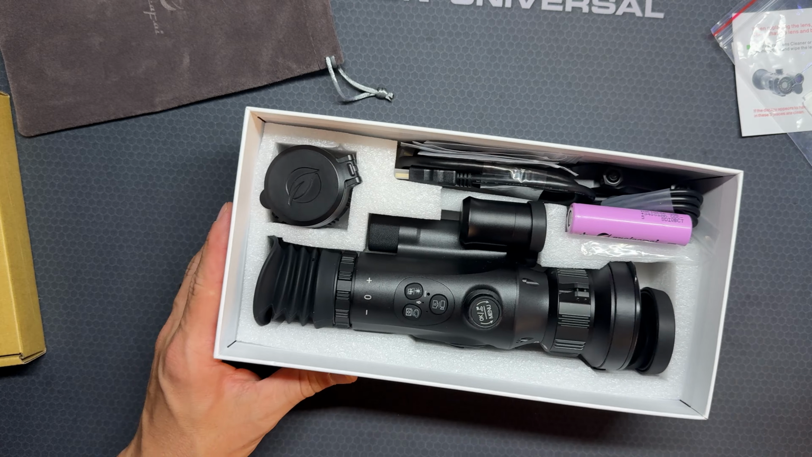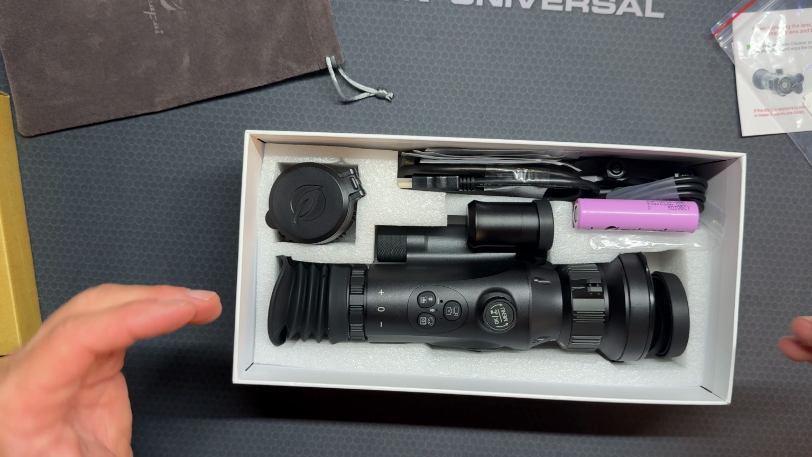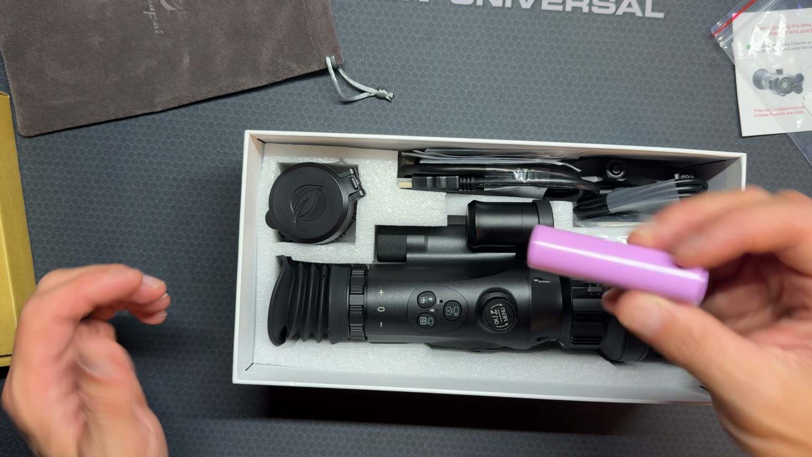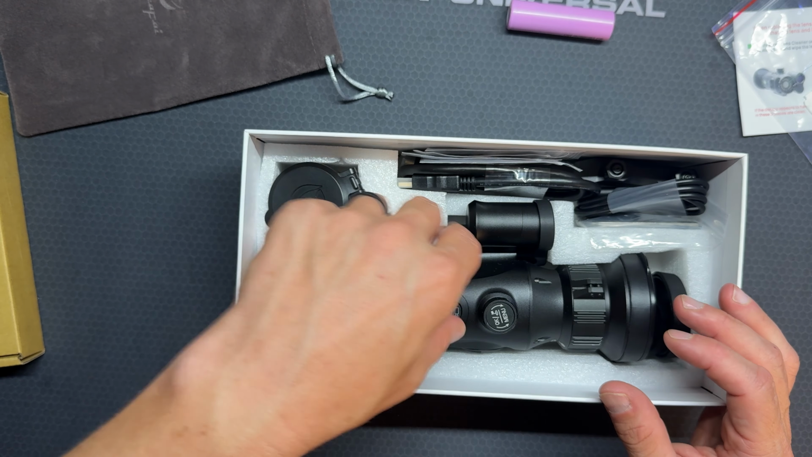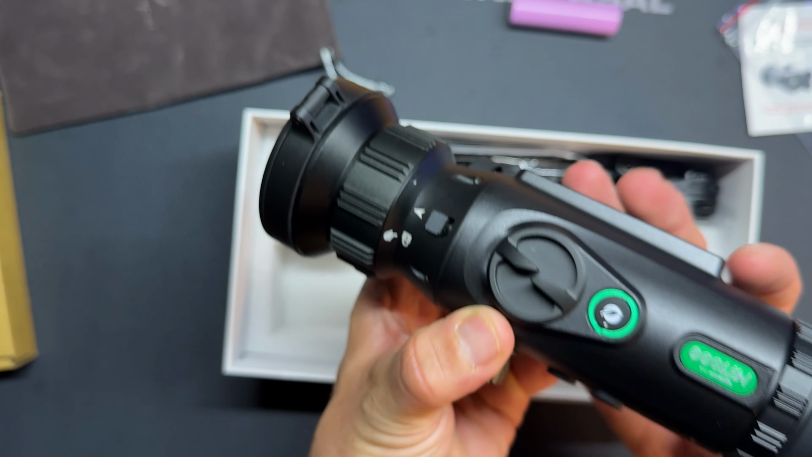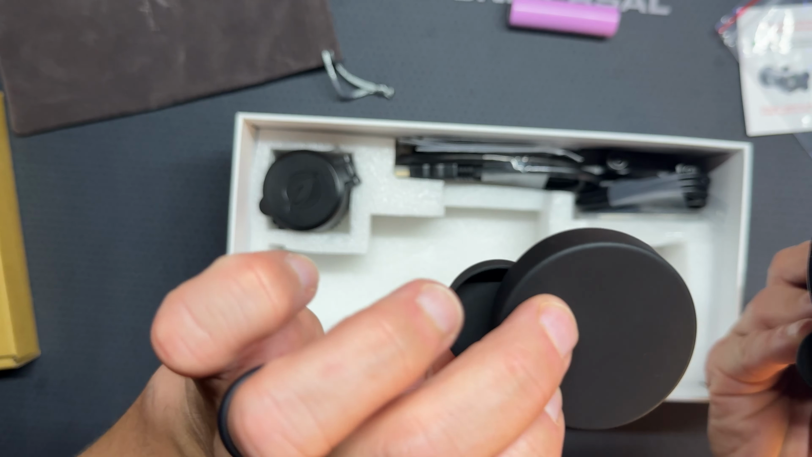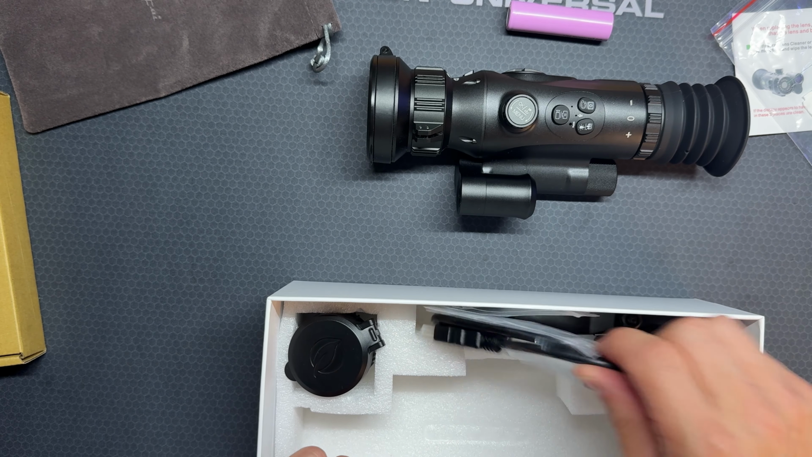All right, getting into the bread and butter here. So this is what the optic looks like in the package. And again, I did open this beforehand. But what we got in here, they included one battery, the actual thermal optic with some lens covers here. And we'll check this guy out here in a second after we unbox everything.